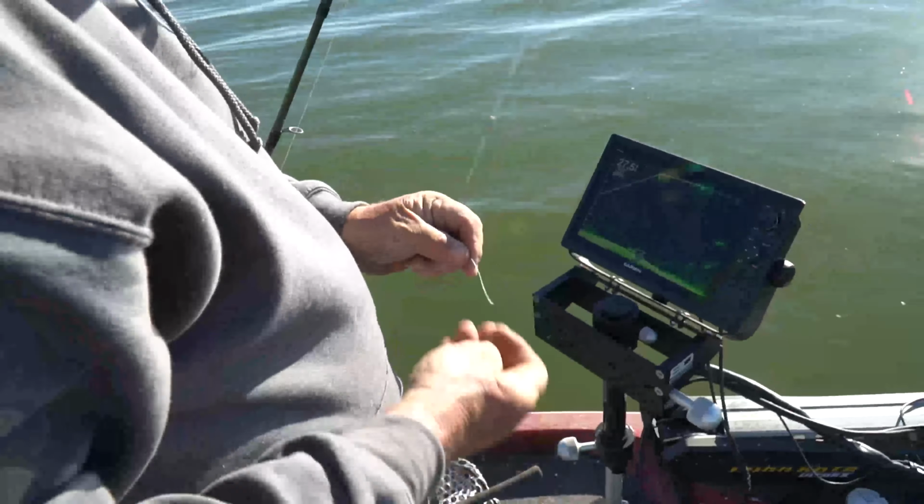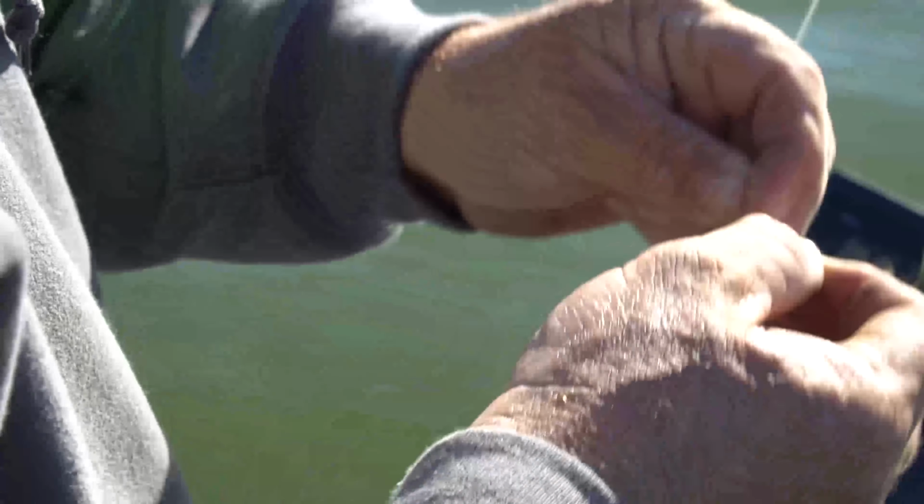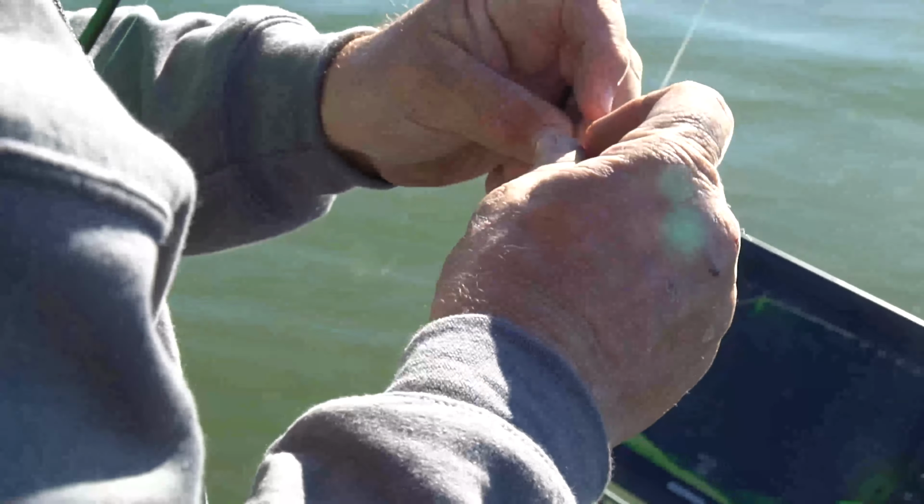Go even smaller. Smaller profile than what I had just then. All right.